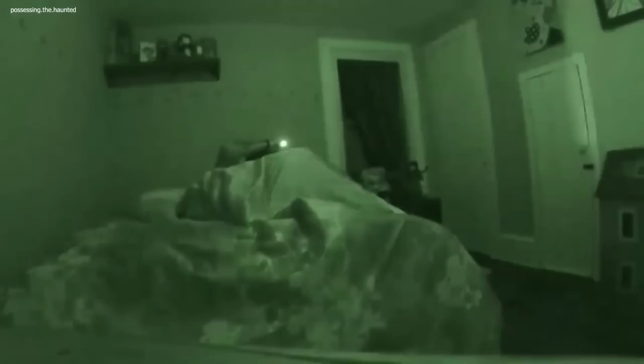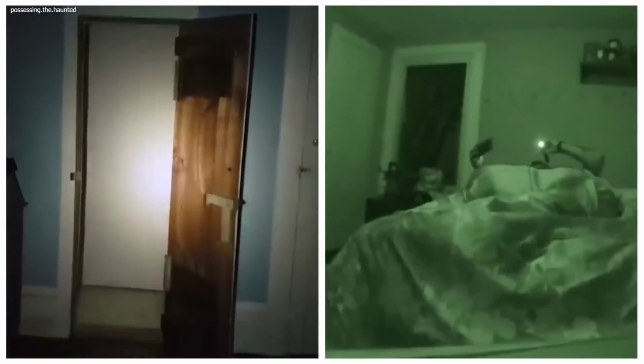Paranormal Nightmare unfolds. Late at night, in a creepy, dimly lit house, something strange happened. A man was sleeping peacefully, but then he heard weird noises that woke him up. He felt scared and quickly grabbed his flashlight. He shined the light around, trying to figure out where the noises were coming from.